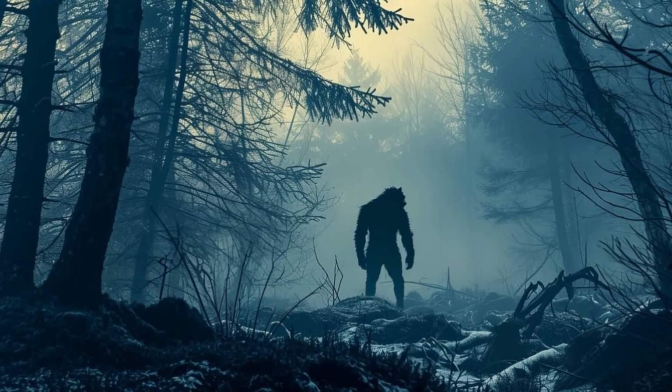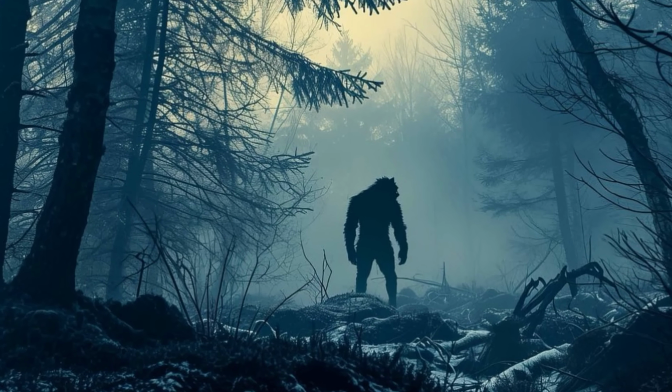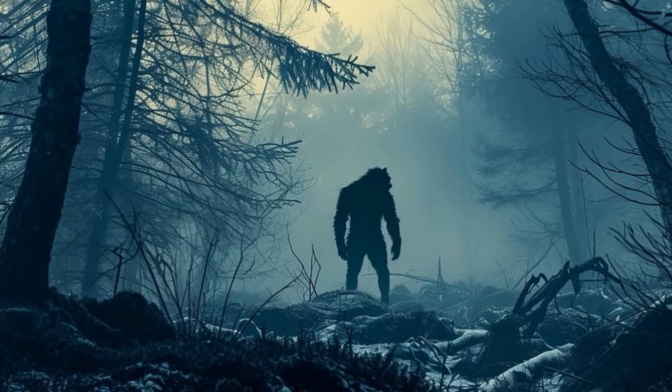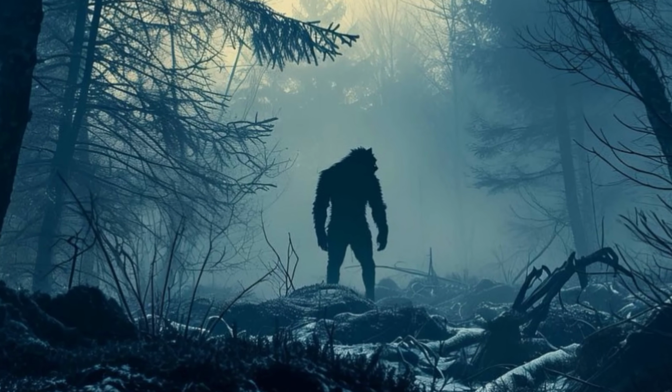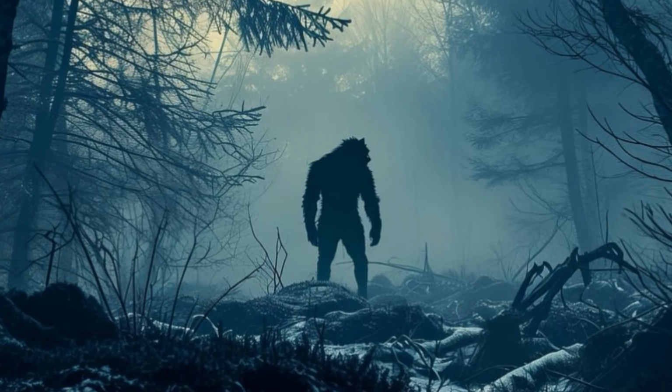The face, though partially obscured, had a flat nose, deep-set eyes that seemed to glint in the light, and a mouth that curled slightly, as if in curiosity or warning. Jim's immediate instinct was to run, but his legs wouldn't obey. The creature tilted its head slightly, studying him. Then, to Jim's surprise, it let out another low, resonant sound.